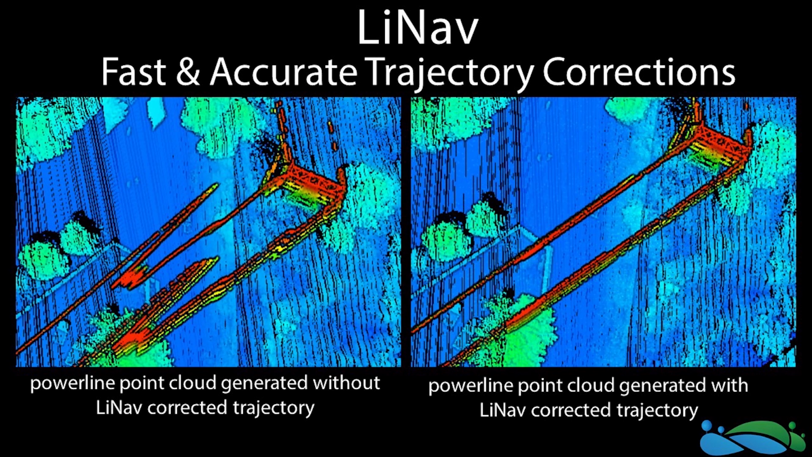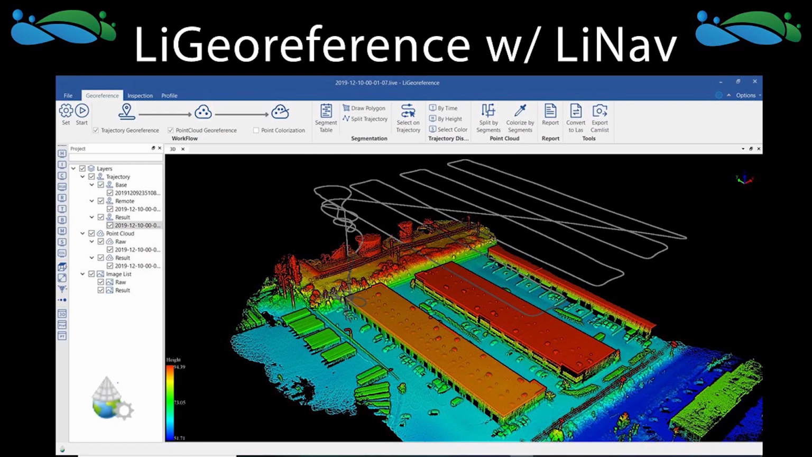In fact, you might not even know it's running because it's such easy-to-use software. You just bring in the files and click start. If you know where your base station setup location is, it's important to enter it before you hit start. And next thing you know, probably about 15 minutes for a 10 to 15 minute flight, you're looking at a georeferenced point cloud that's going to be extremely high accuracy.